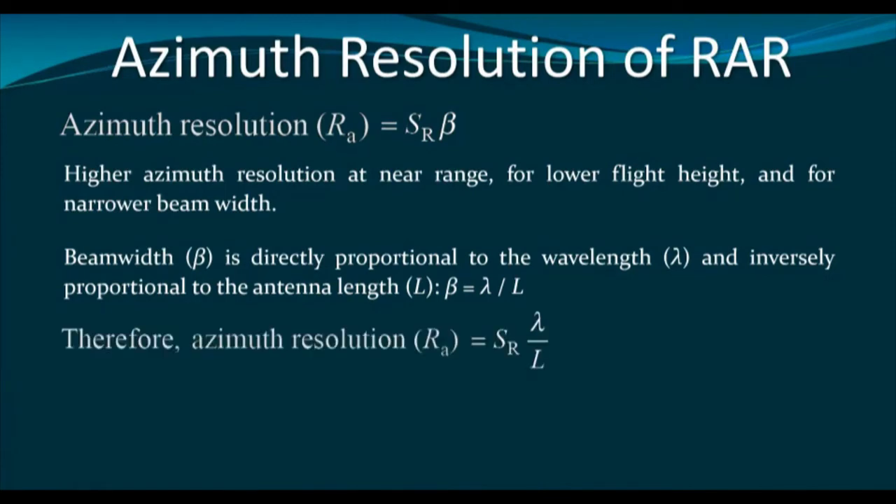And the azimuth resolution of real aperture radar can also be defined with this formula: lambda divided by L multiplied by the slant range distance. Since in this formula we are replacing the beta with lambda divided by L, it is basically the azimuth resolution.